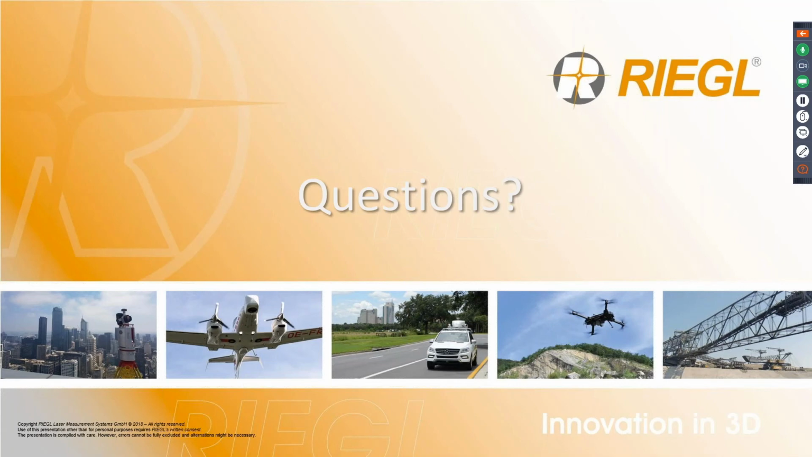So yes, you can use a normal terrestrial tripod or the carbon fiber tripods.